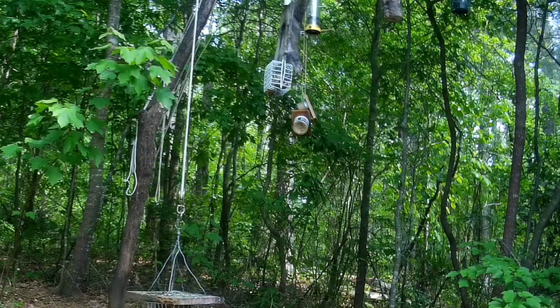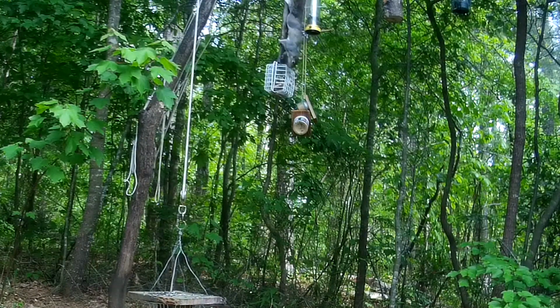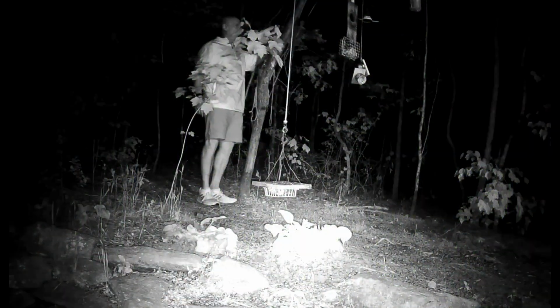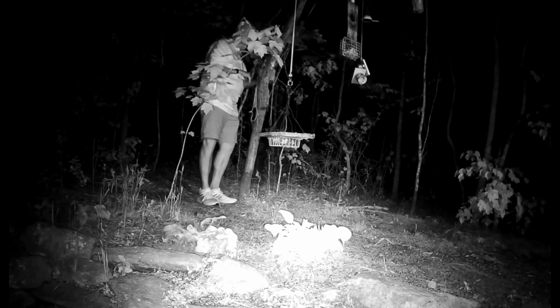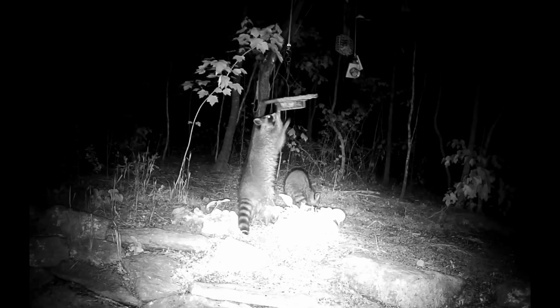Well, this one looks pretty frustrated that he can't get into this basket. I had just gotten home from a track meet and knew I needed to raise this up because the possums and possibly the raccoons would be here tonight. I thought I had it out of the reach of the raccoons, but obviously not.